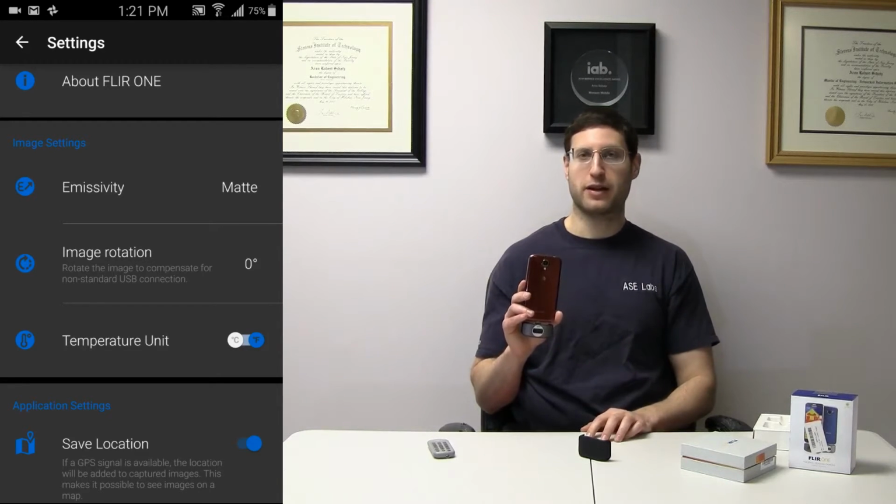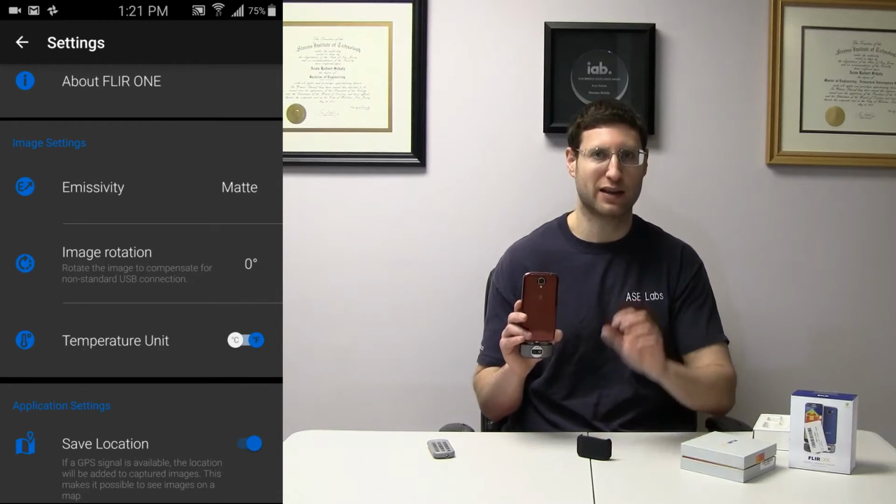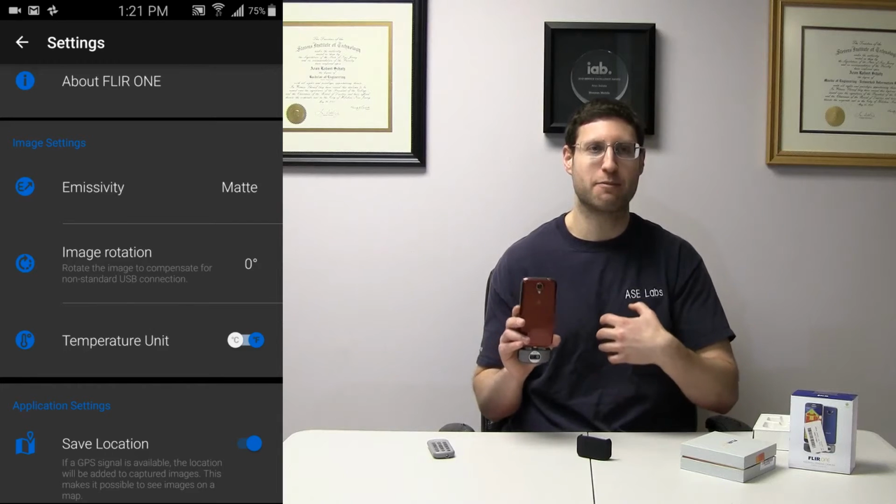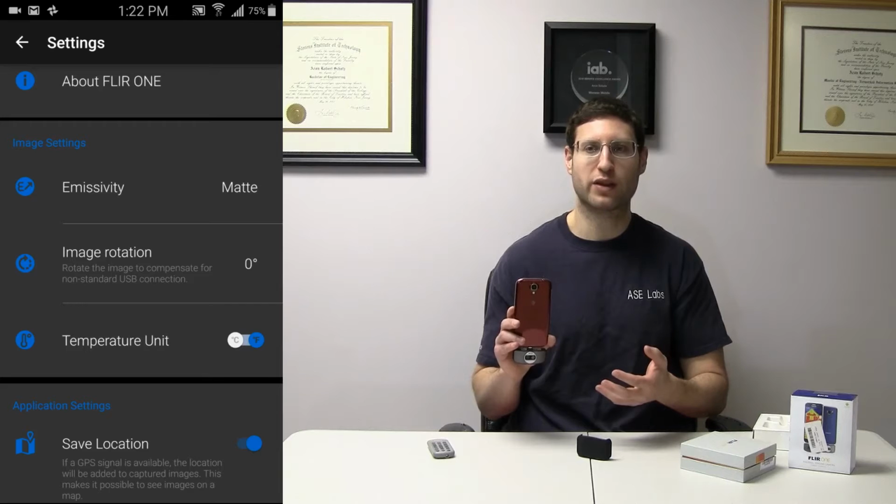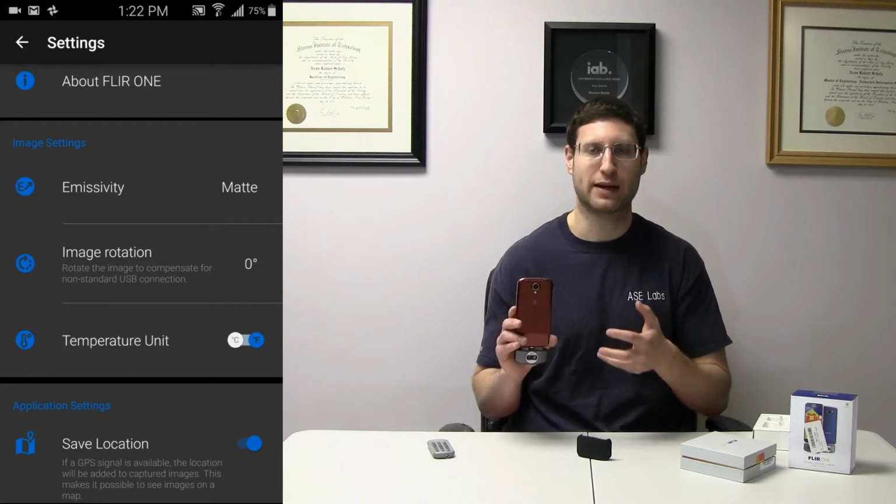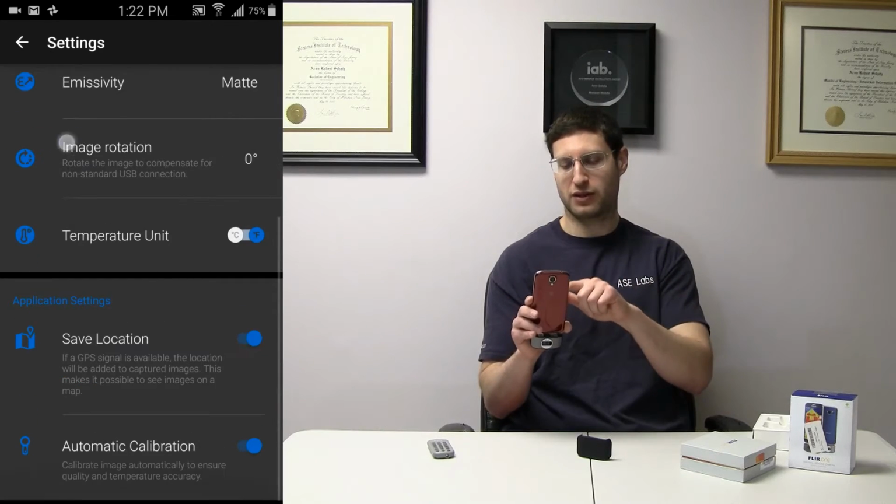It's hard for me to explain, but you should read some papers on how infrared works. You're not directly reading a temperature. You're reading an emissivity of the temperature. So it's not a direct temperature. It's what the object is emitting in infrared light. So that's the interesting part. Again, this is beyond the scope of this review, but if you're interested, go read some papers.